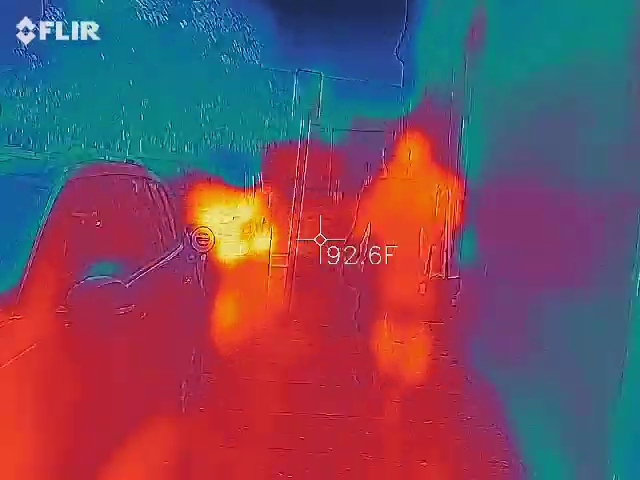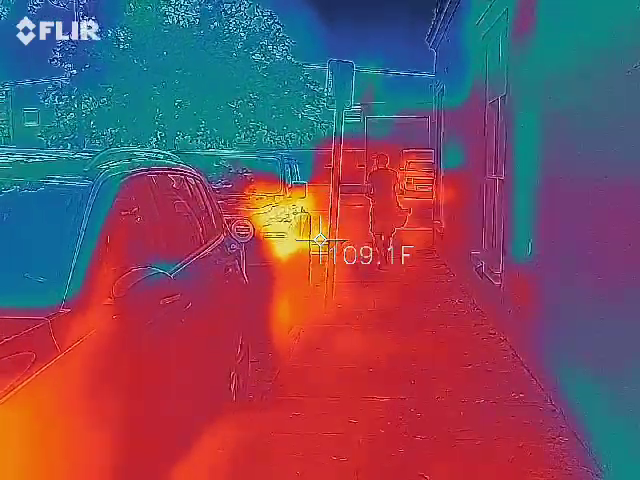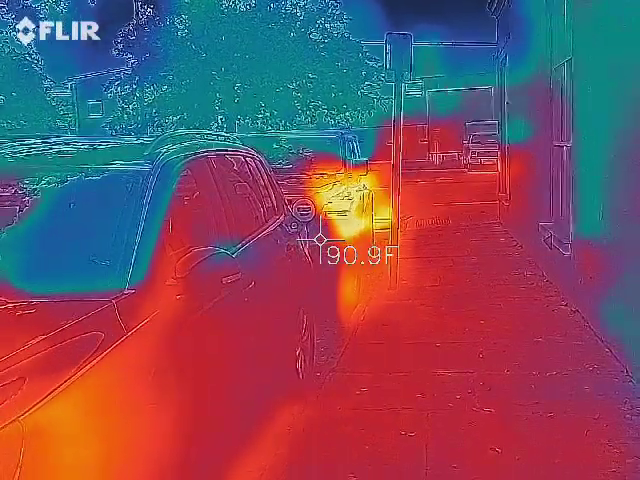That's too fun. What do you think? That's a shitty thermal kind of, yeah, it's all blobby. So it's not a true thermal.